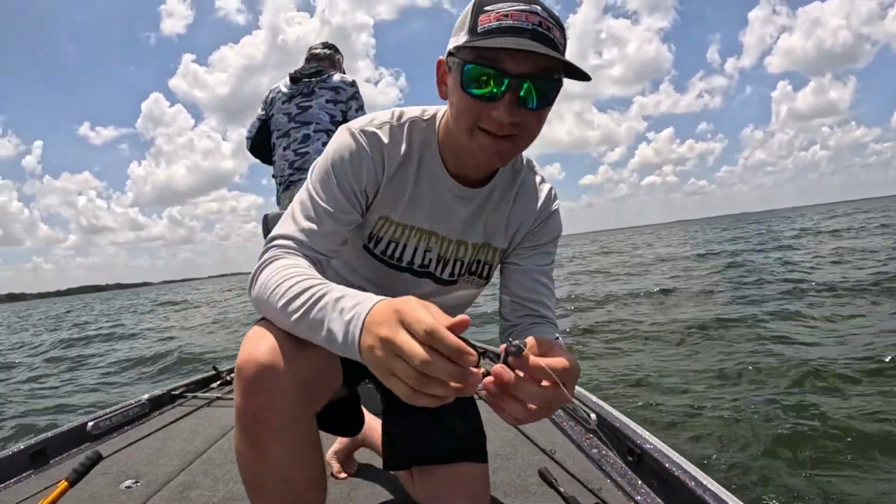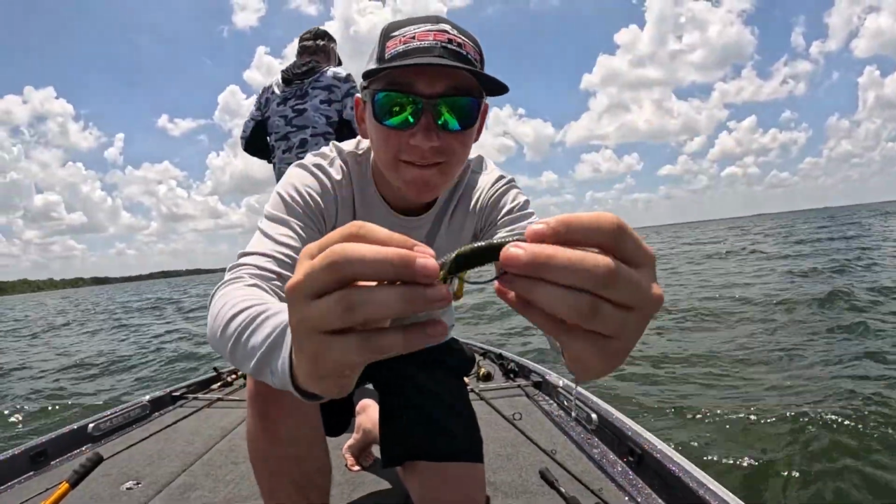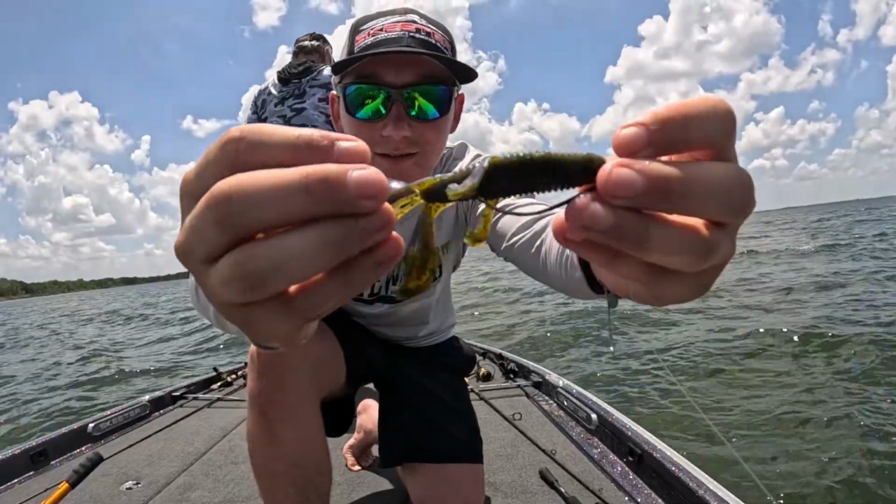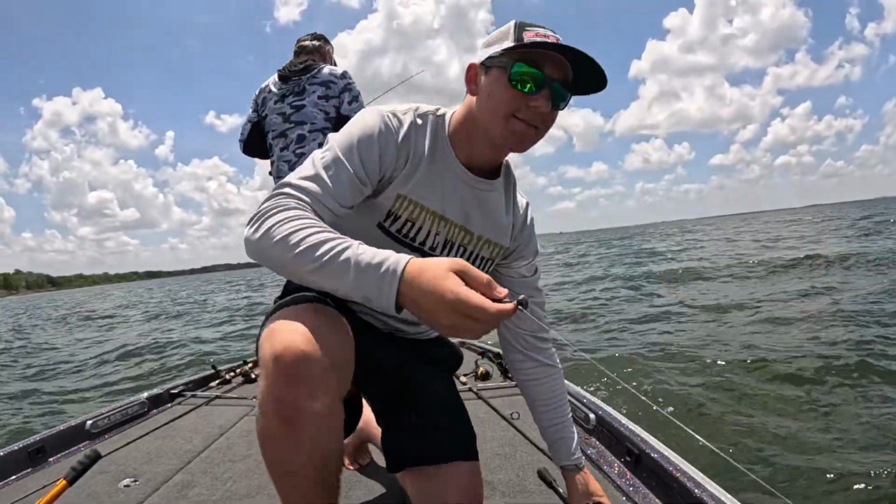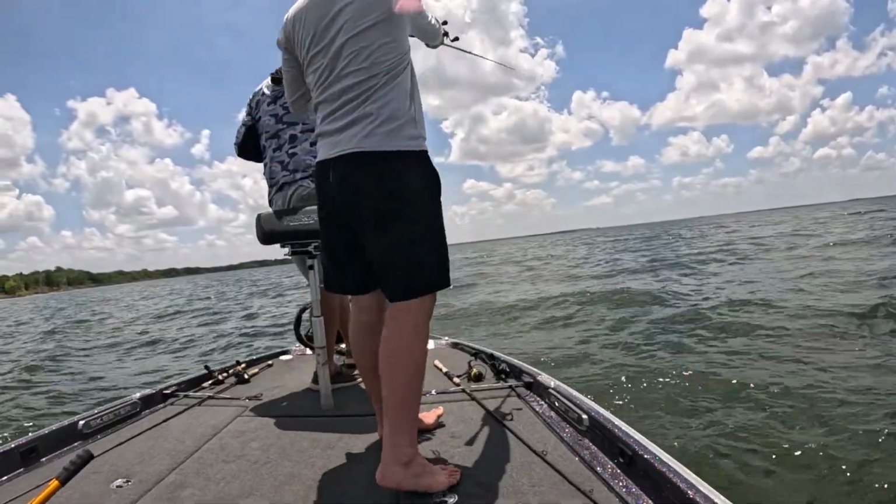Look. Wobblehead action. Look. It's like green and blue. Yeah. Does it keep on?